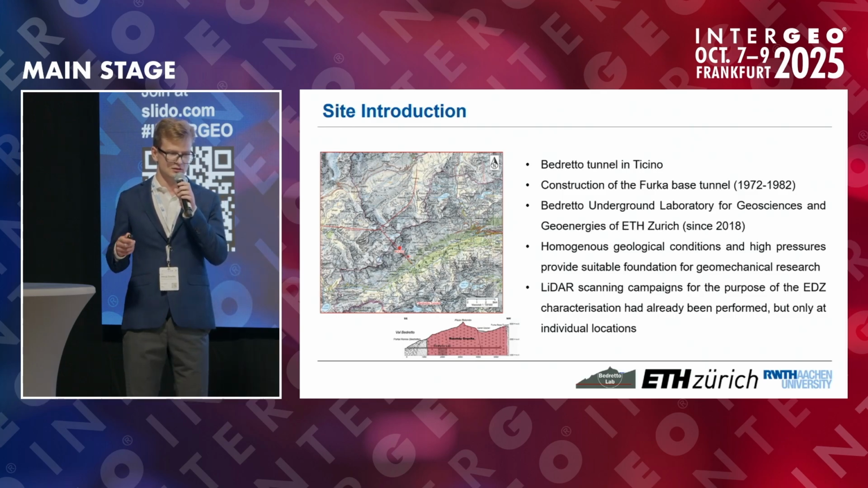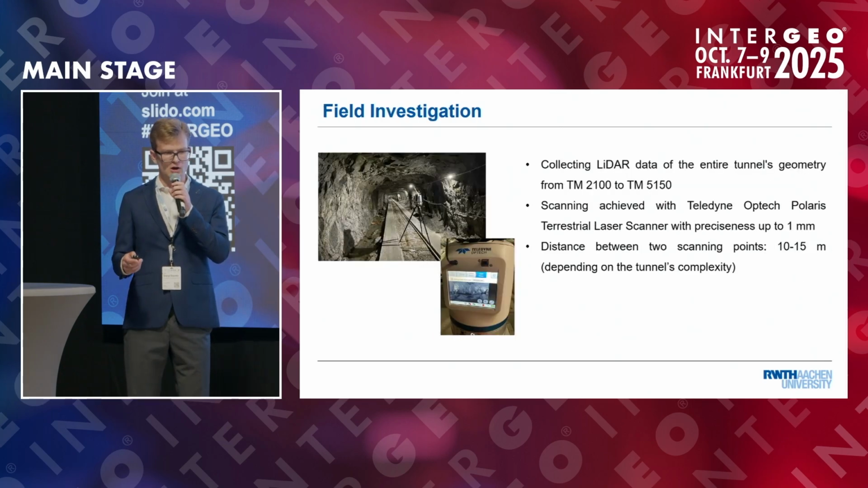And this object is really unique due to its geological conditions. This is why some geomechanical research with LiDAR scanning has already taken place there, but only in certain locations. Our goal, however, was to scan the whole length of the last 3 kilometers from 2000 till tunnel meter 5000.